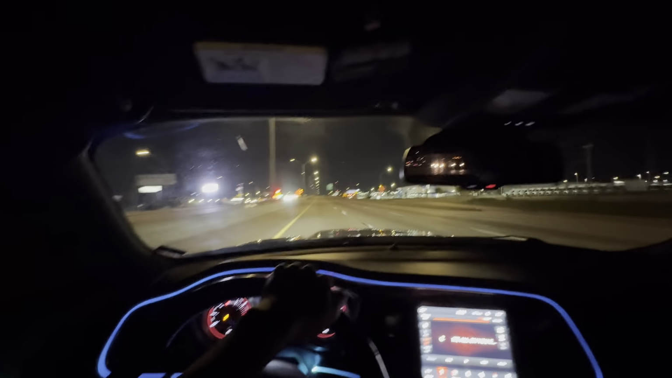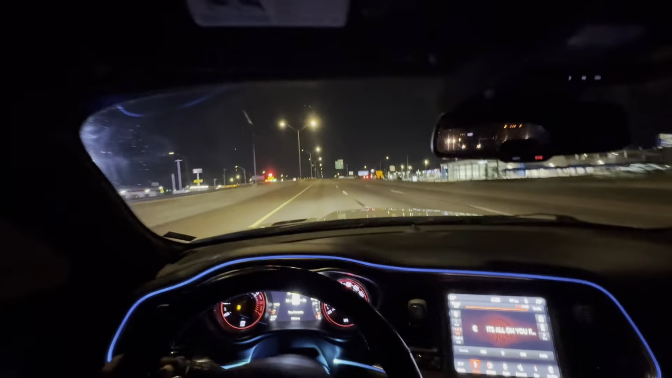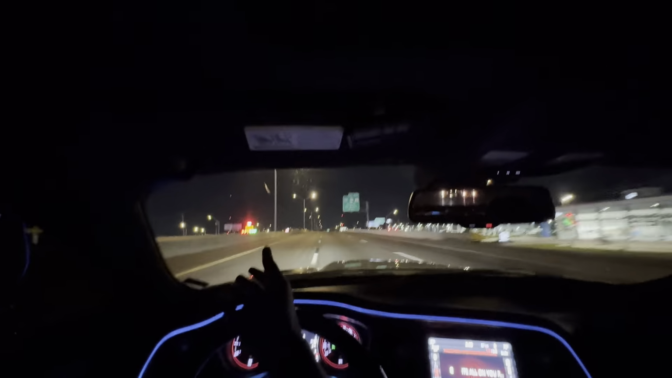There was a little dude trying to race me earlier, but he got gapped. Like, you're trying to race with two big ass trucks in front of me. In my lane, your lane open as anything. Goofy.